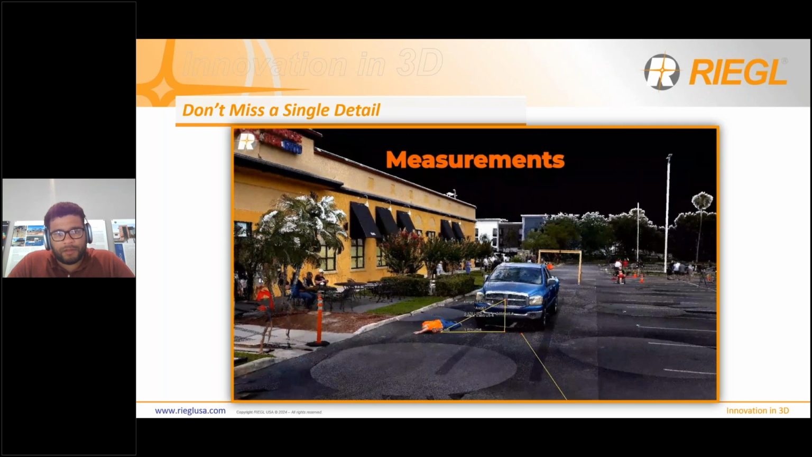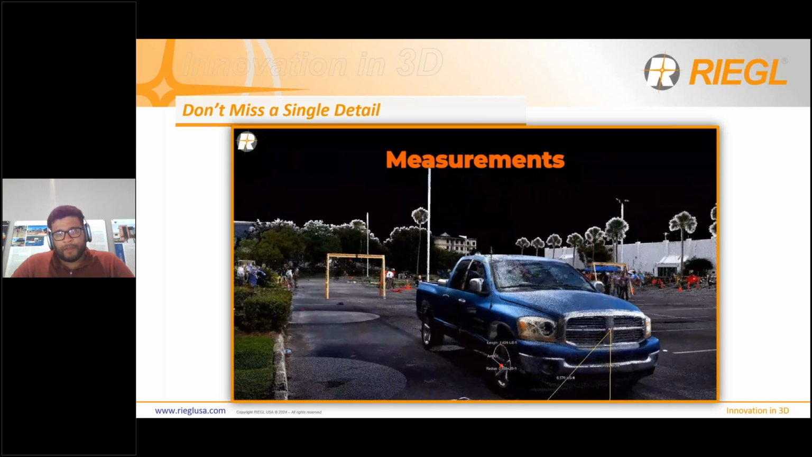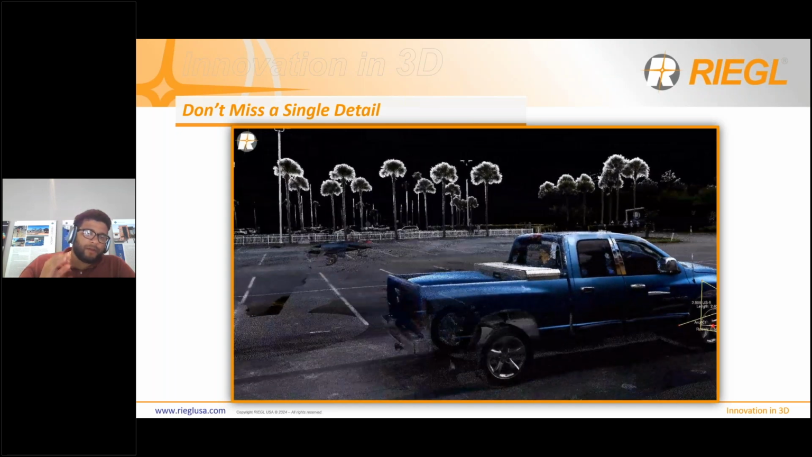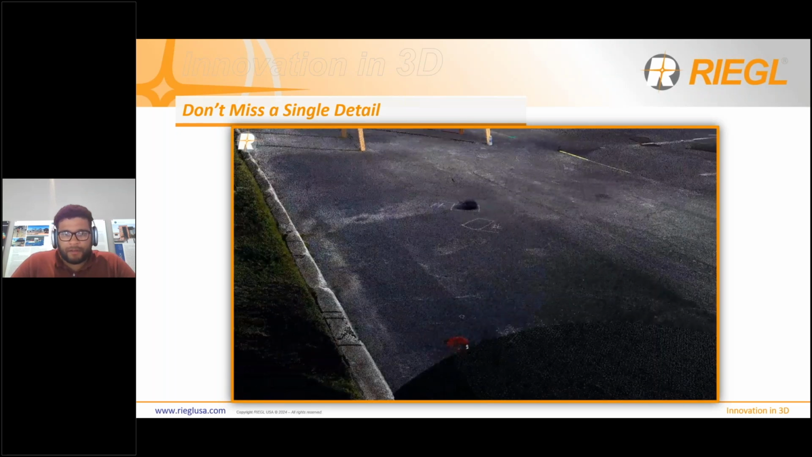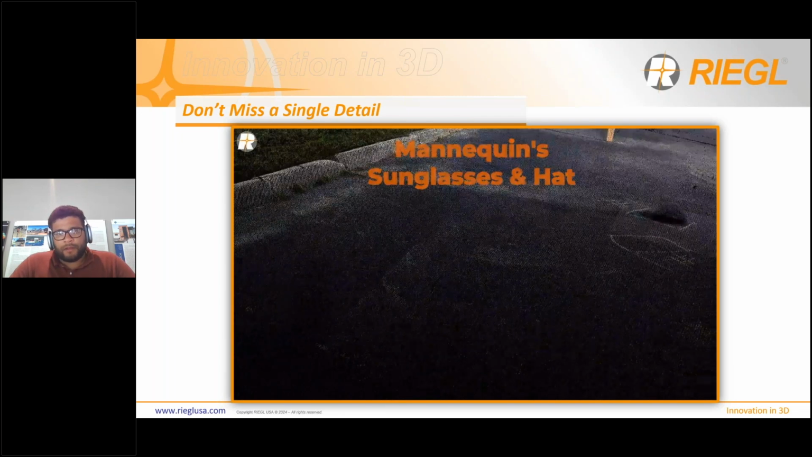And then there you can see some different measurements that were taken in the software, as well as the arc measurement on the wheel. This is done with the 600i. The 600i outputs 2.2 million points per second. So you're really, really able to get good detail on the small objects. So here on the bottom left, you can see the mannequin sunglasses and the hat as well that's on the ground.